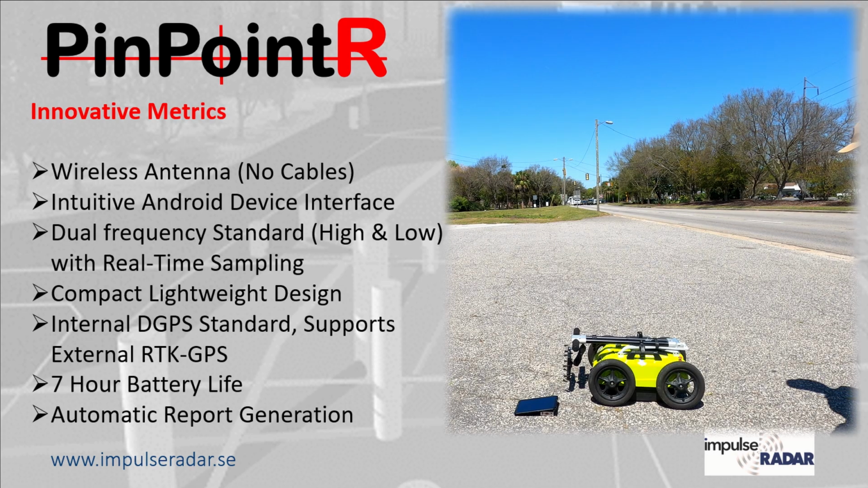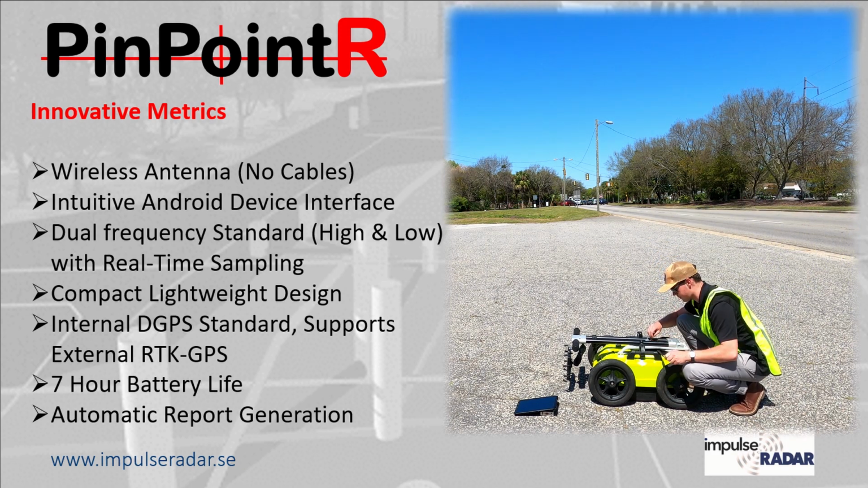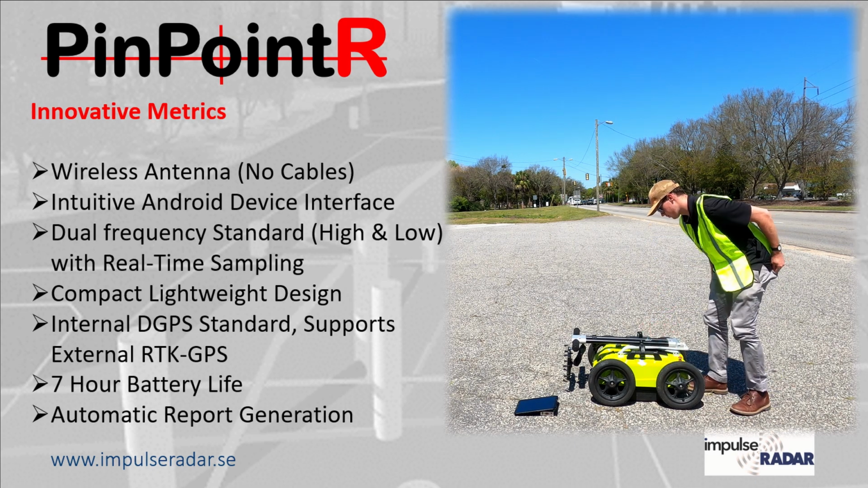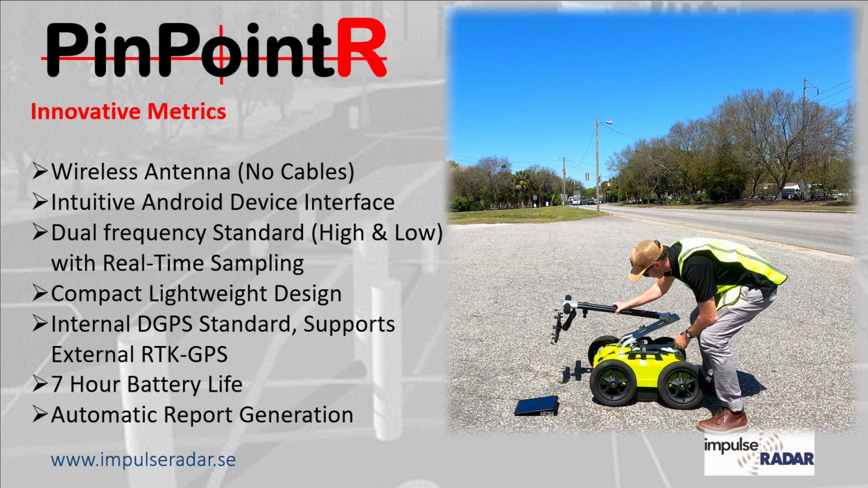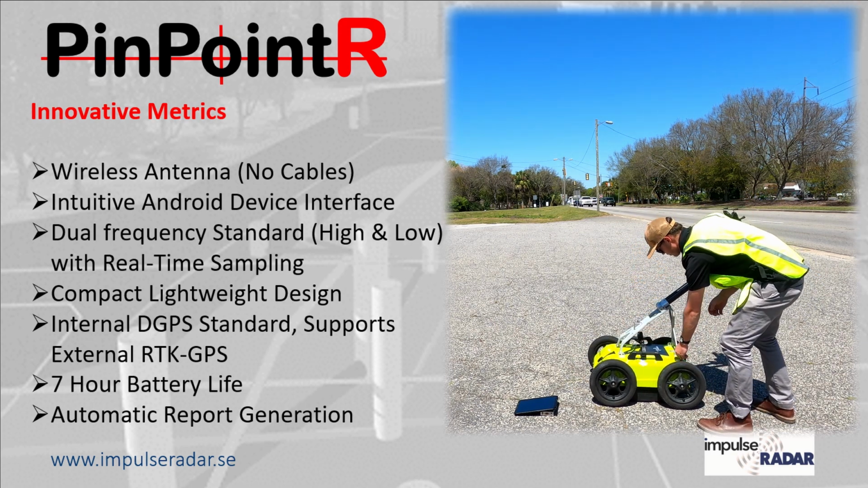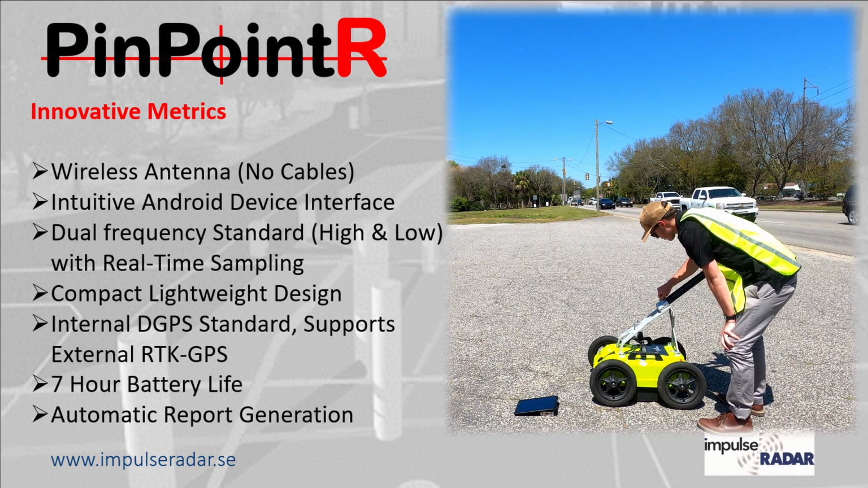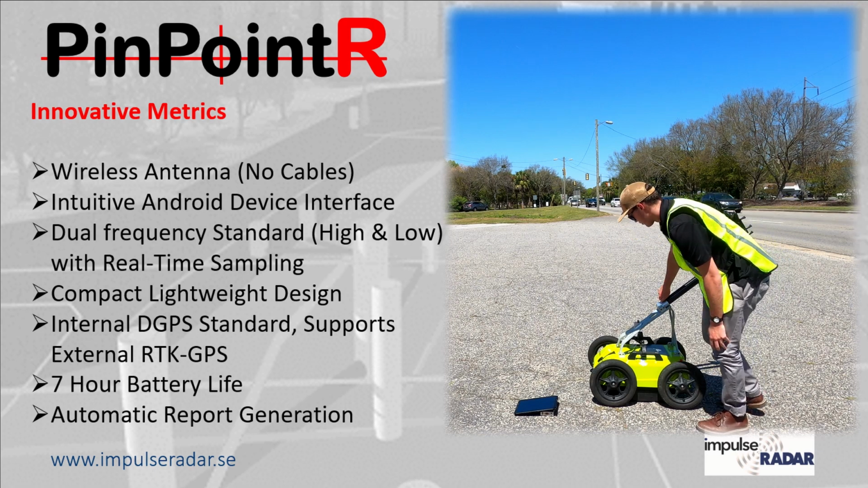This GPR cart was designed specifically for utility locating with performance in the forefront of our mind. So it does utilize our dual frequency standard, meaning it's got two sets of antennas in it, one 800 megahertz, one 400 megahertz, both using our real-time sampling technology. And all that really means is that it lowers the noise within the data and creates higher resolution imaging.